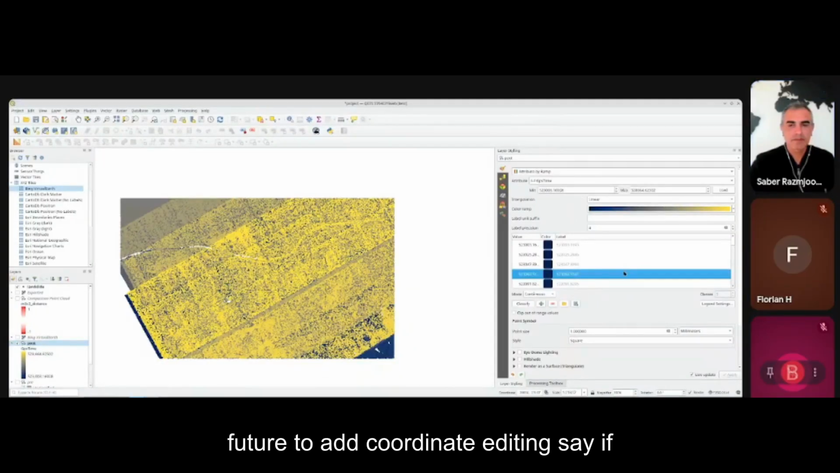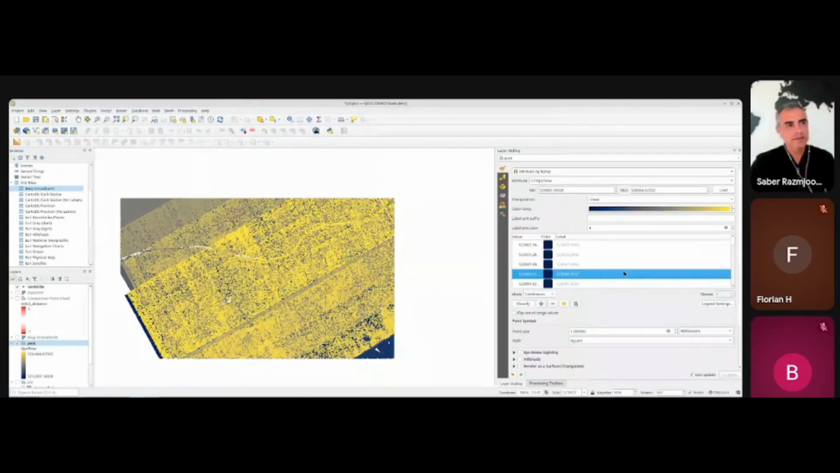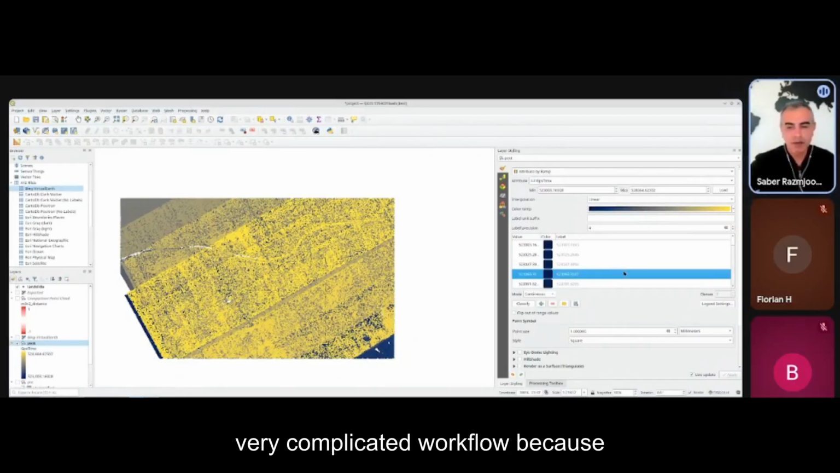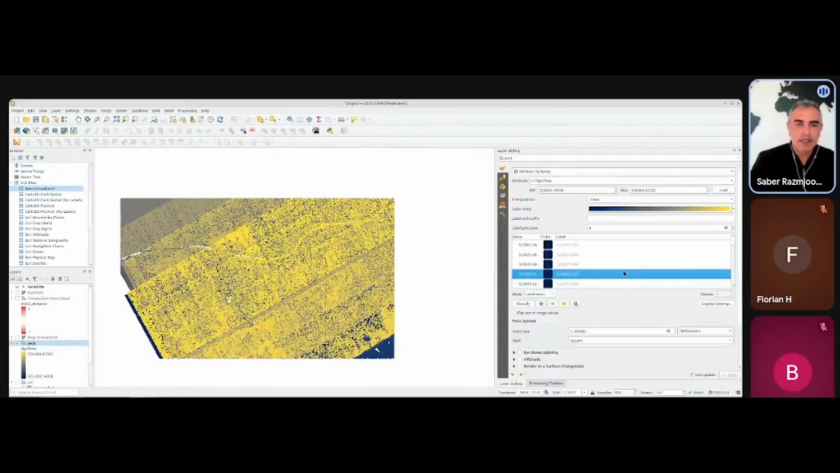Do you have any plans in the future to add coordinate editing? Say if they were trying to sync two swaths of LIDAR. We thought about it, and it's a very complicated workflow because, as I mentioned, these COPC files are indexed.